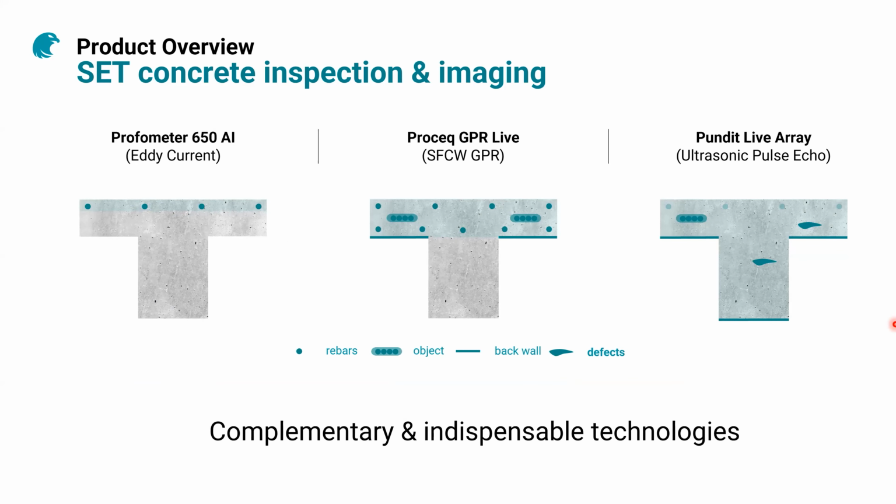Why? Because let's take an example of a piece of concrete made of rebars and also defects, objects, pipes, and of course the end of the piece of structure, the back wall, which is basically the thickness, the main dimension.